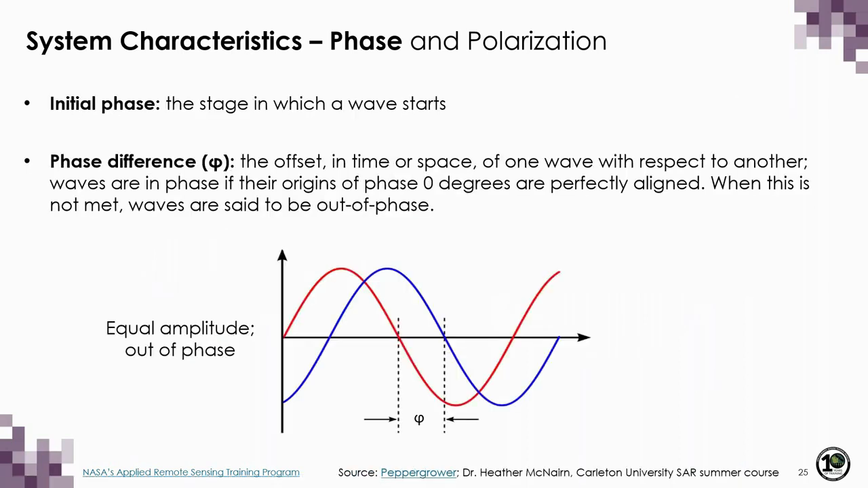So how is this information useful? Well, it's important to first know the initial phase, or the stage at which the wave cycle begins. But with that, we can start to look at differences in phase between different waves. Phase differences measure the offset in space or time of one wave with respect to another. Waves can be said to be in phase if their origins of phase 0 degrees are perfectly aligned. When this is not met, though, waves are said to be out of phase.